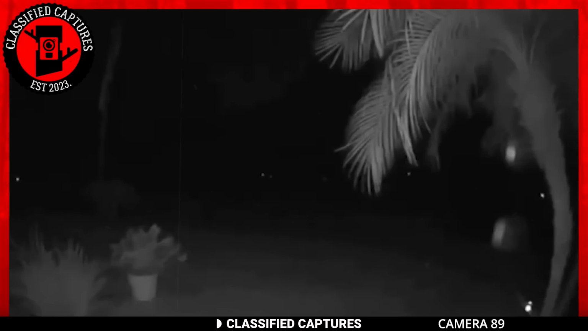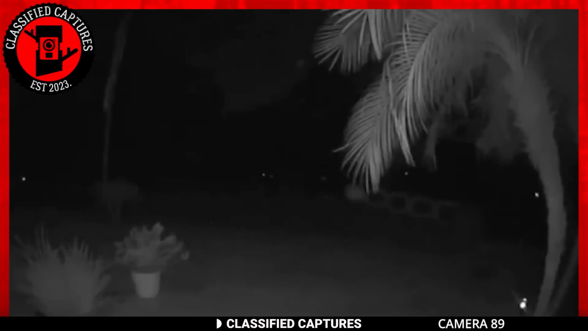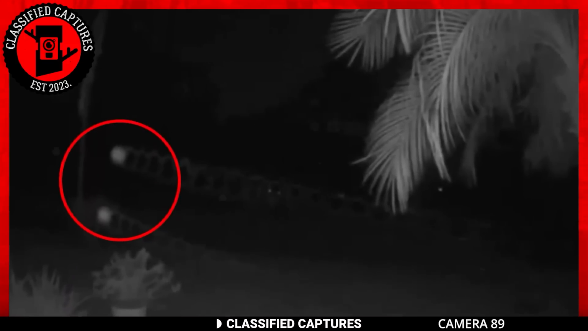In this intriguing video clip captured by a security cam on a private property, the scene starts with a seemingly ordinary setting, just a big leaf in view, but then things take an eerie twist. Two glowing orbs suddenly manifest beside a tree, casting an unsettling, unnatural light in the darkness. It's as if something from beyond is peeking into our world.